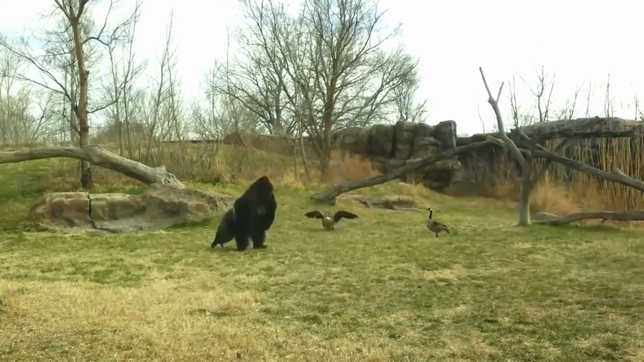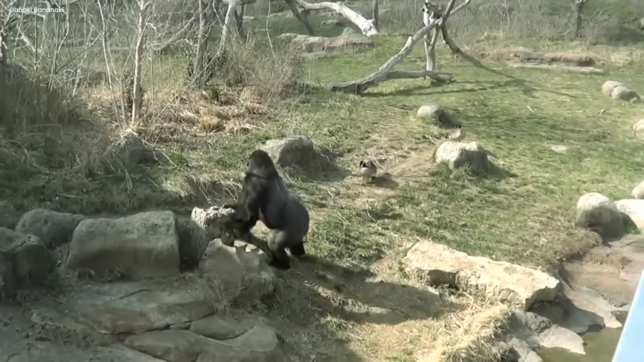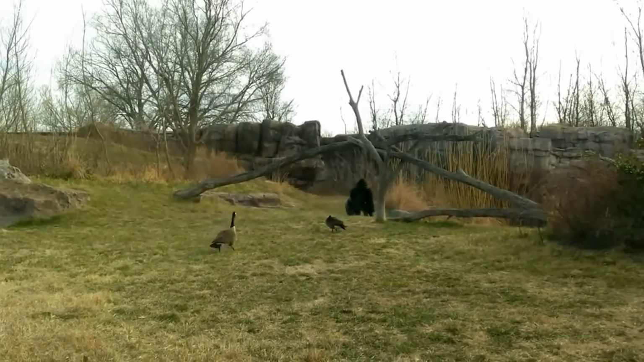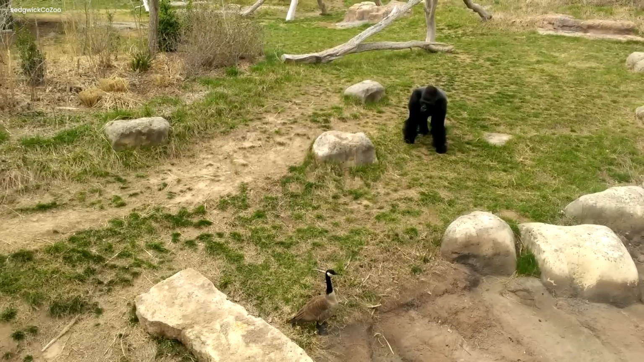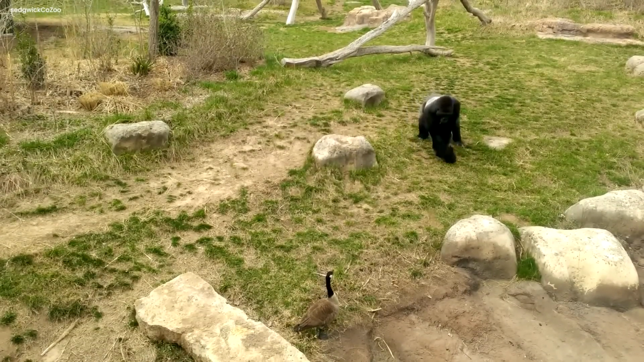Now you might wonder, why would a small goose bother a huge gorilla? Well, this bold bird was really gutsy. The goose, with a honk louder than a horn, tried to make the gorilla go down. It stretched its long neck, standing tall like it was saying, "Hey, big guy, this is my space." The gorilla, covered in fur, sounded puzzled at first, but then something magical happened. It joined in the fun.